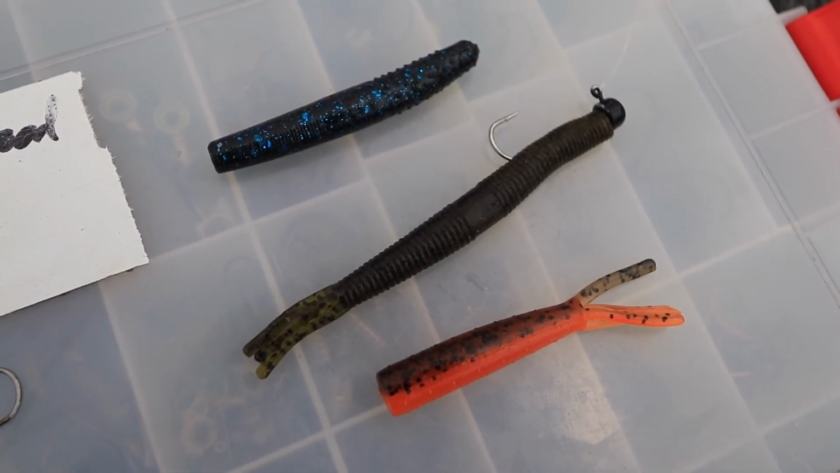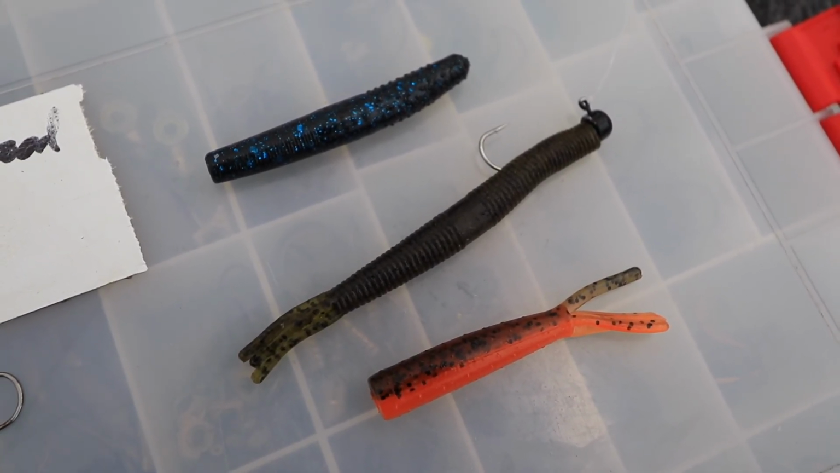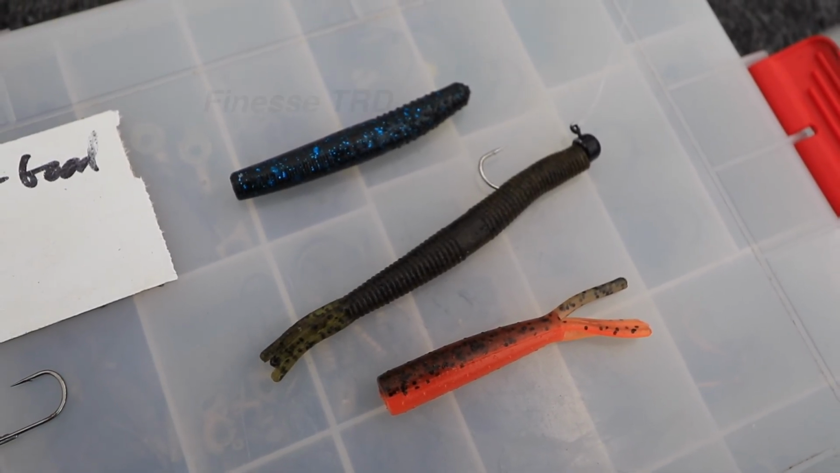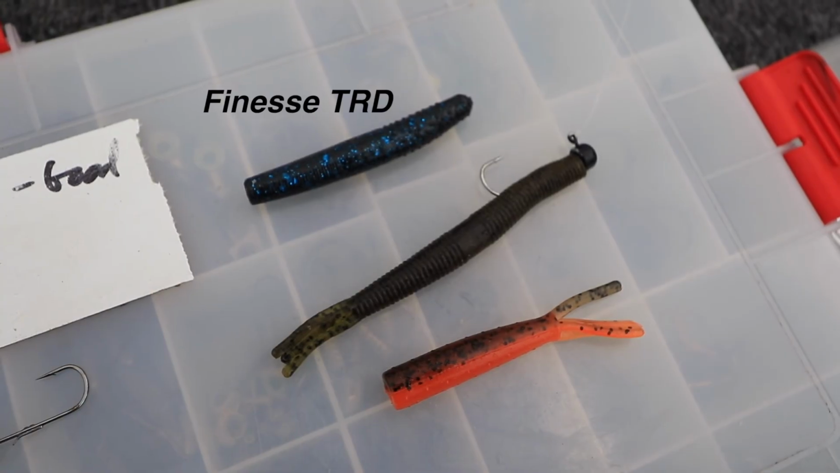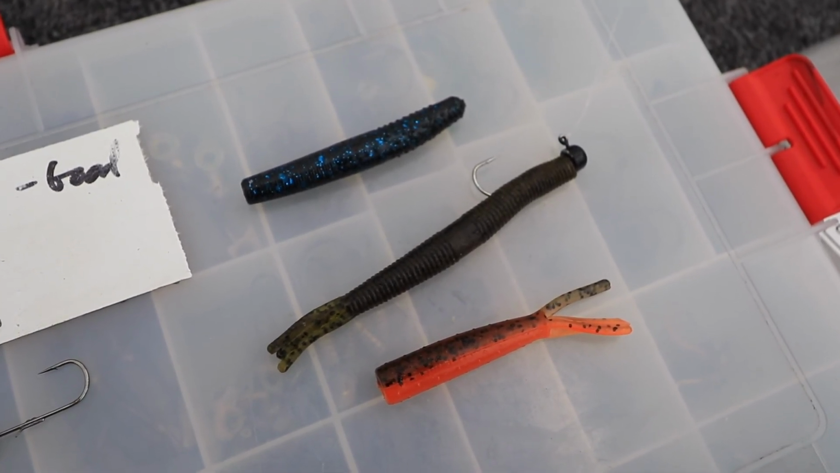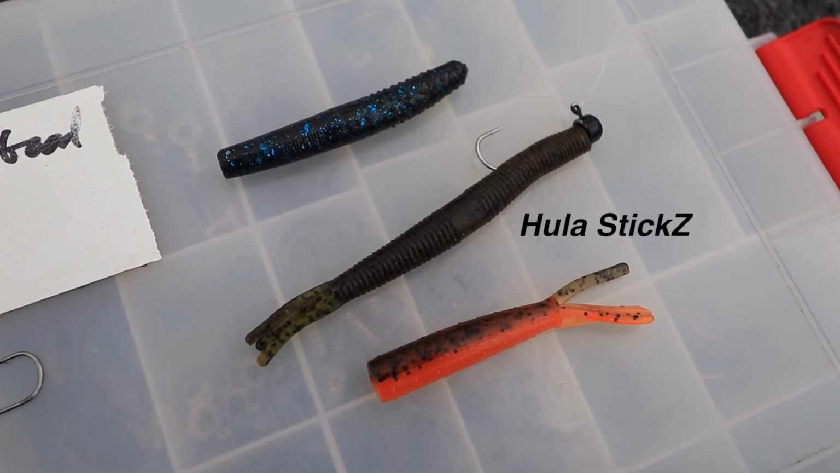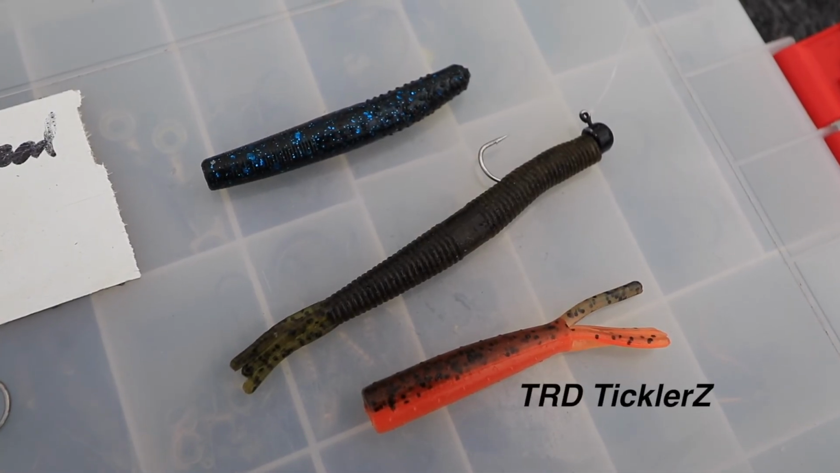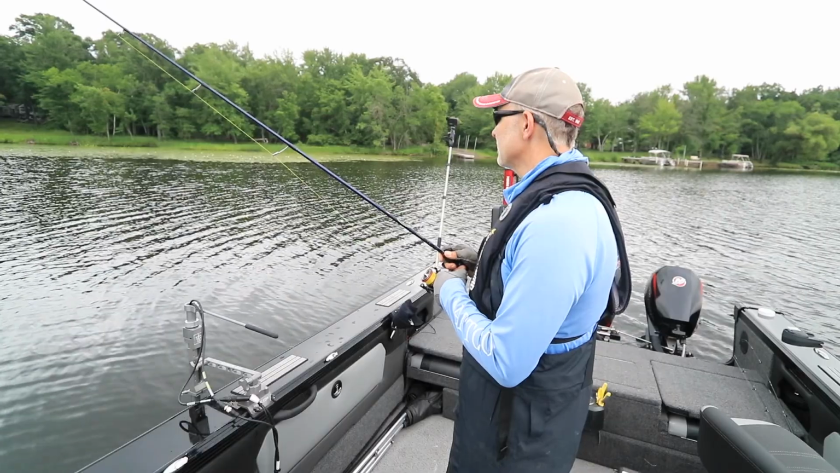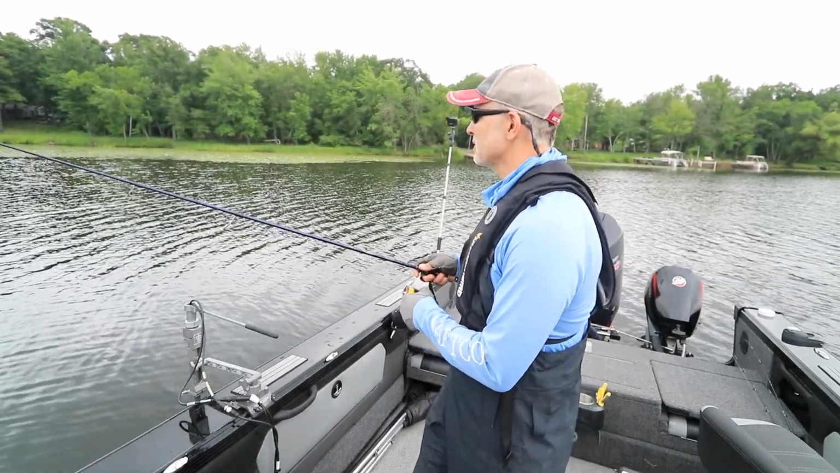They make a wide range of different kinds of profiles or shapes that would be appropriate for Ned rigging. I like 2 or 3 of them. I like what's called a Finesse TRD. It looks like half of a stick worm, but it's more than that. I'm throwing right now a bait called a Hula Sticks. And I also like a bait called a TRD Ticklers. They're basically 3 variations of the same general concept.